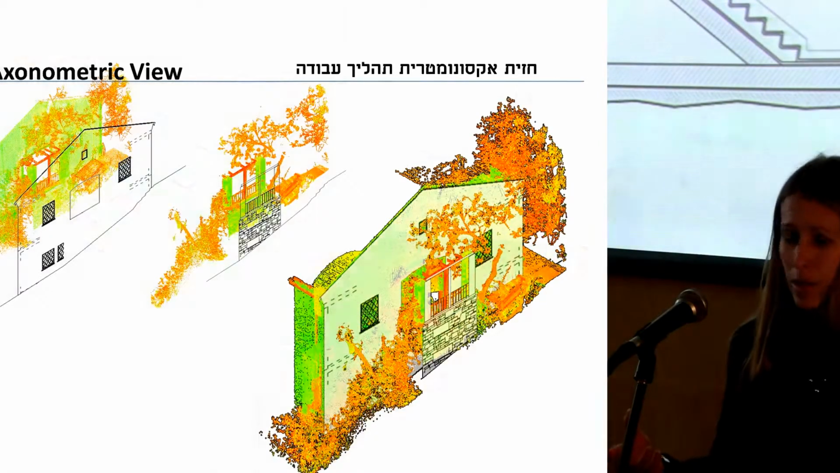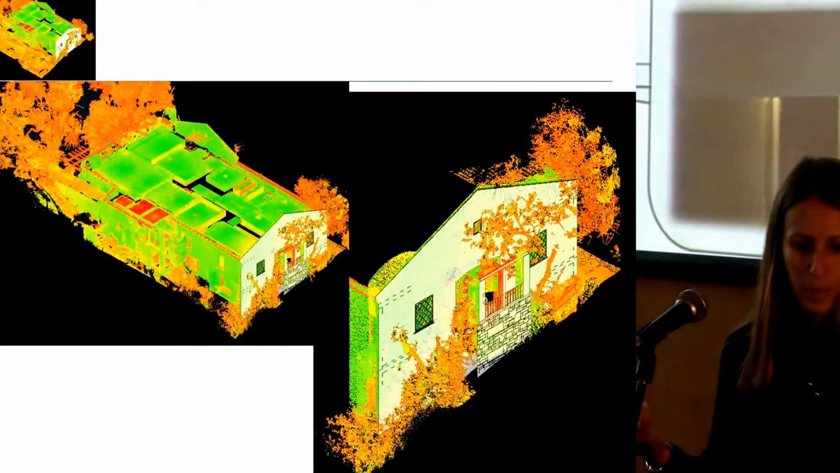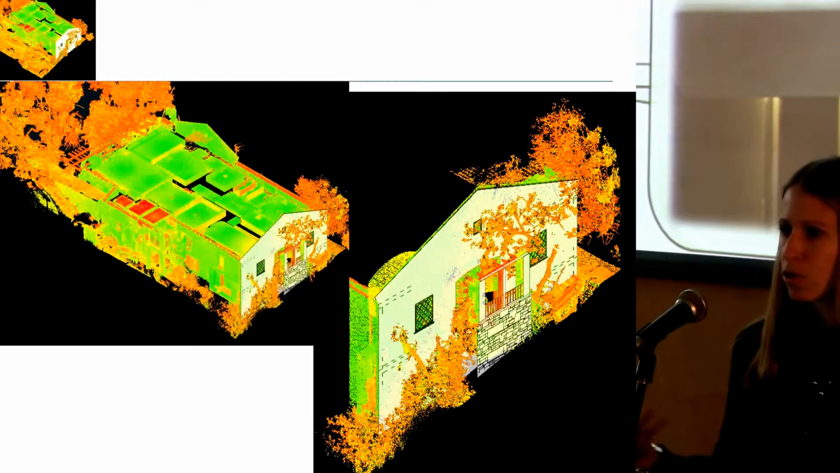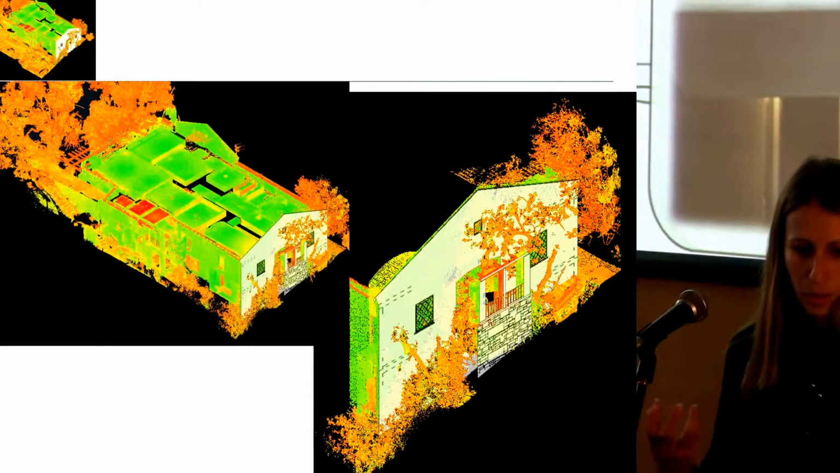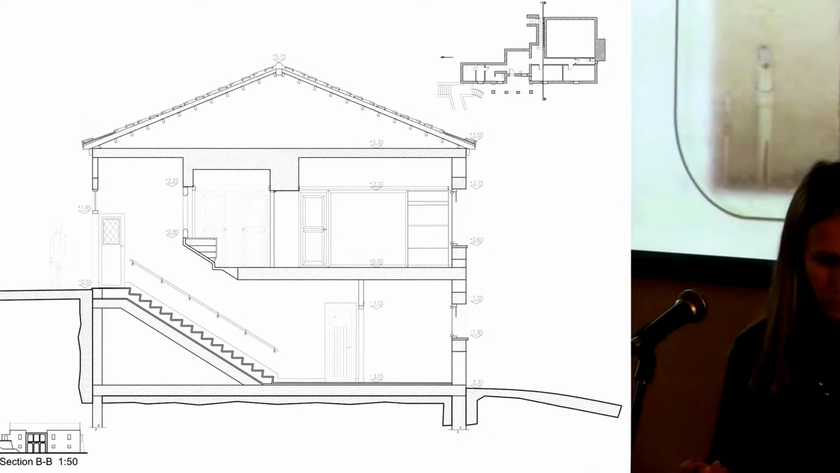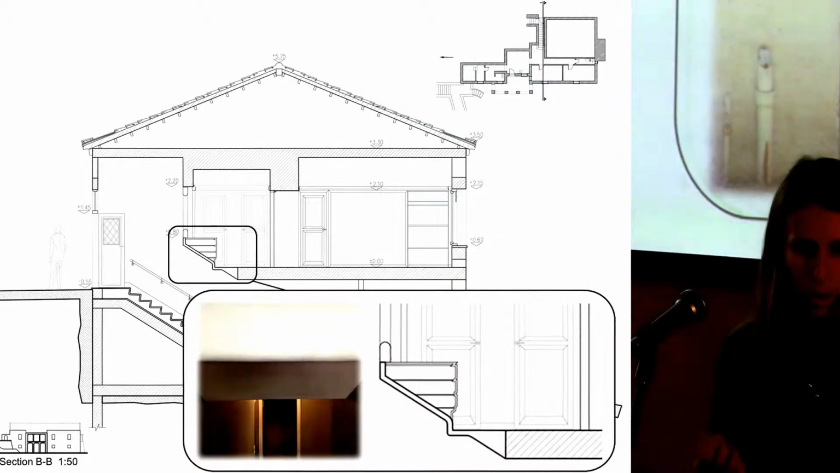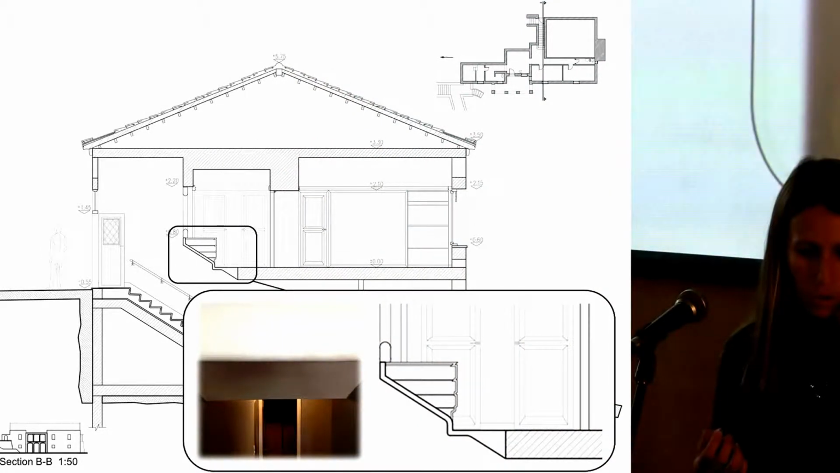We got a better understanding about the built-in elements of the building, which in the first view when we walked inside the house we didn't completely understand. And we have a documentation of all the smaller elements that compile this structure.